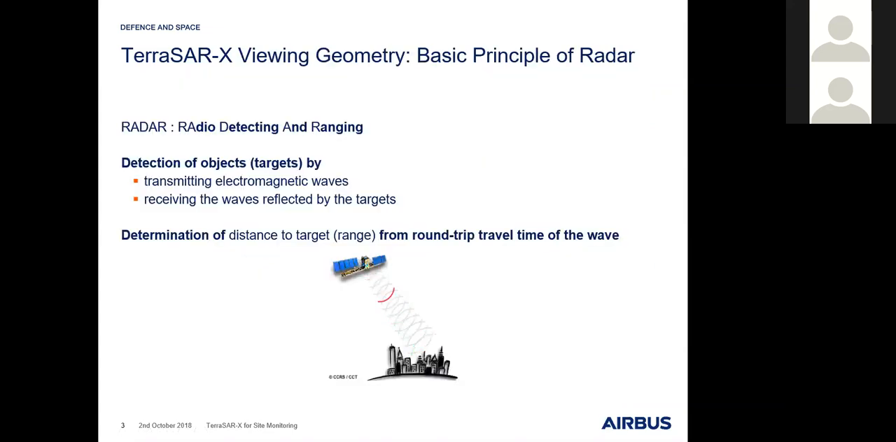We are using radar, which basically means radio detecting and ranging. We have our own transmitter in space that sends out electromagnetic waves to the ground, and we just receive the backscattered signals coming from the Earth's surface. Basically, what we measure with radar is the runtime of a signal from space to ground and back to the radar sensor.